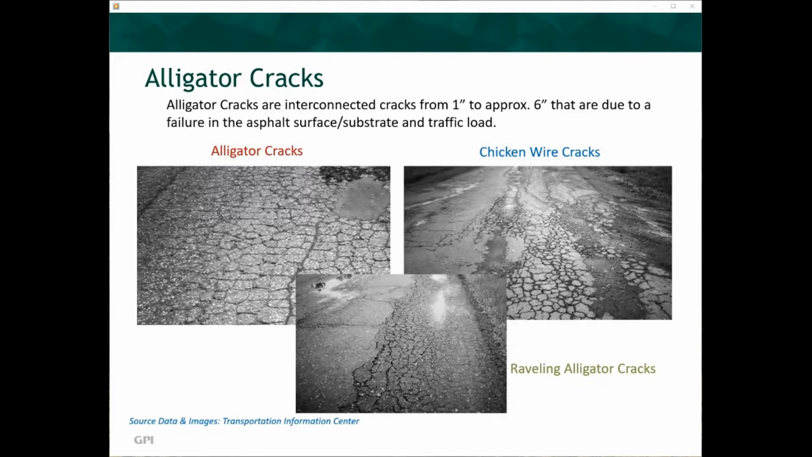Alligator cracks are interconnected cracks from 1 inch to approximately 6 inches that are due to a failure in the asphalt surface substrate and traffic load. This type of cracking can occur in large swaths or in localized areas. Alligator cracks are typically in a tile pattern. Two more types are chicken wire cracks and raveling alligator cracks.